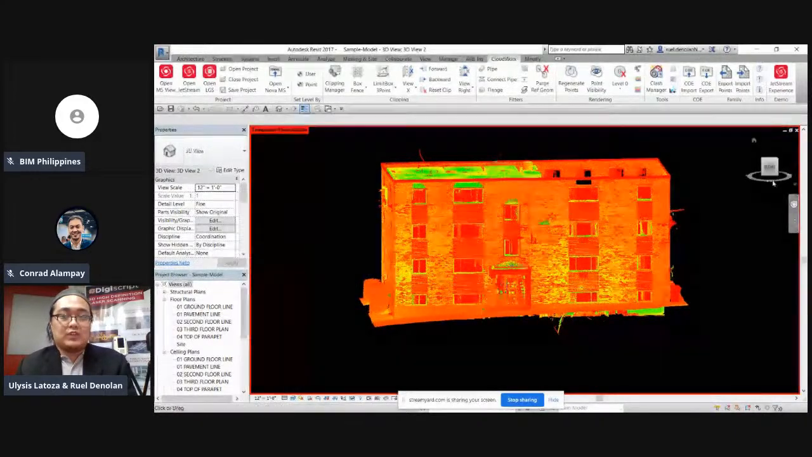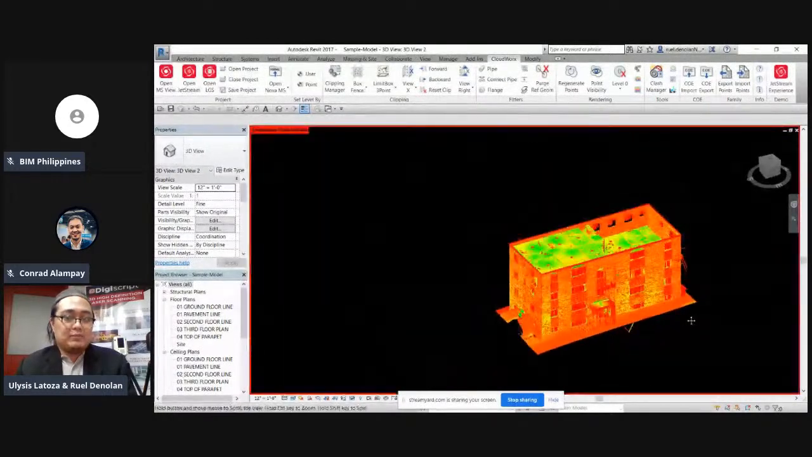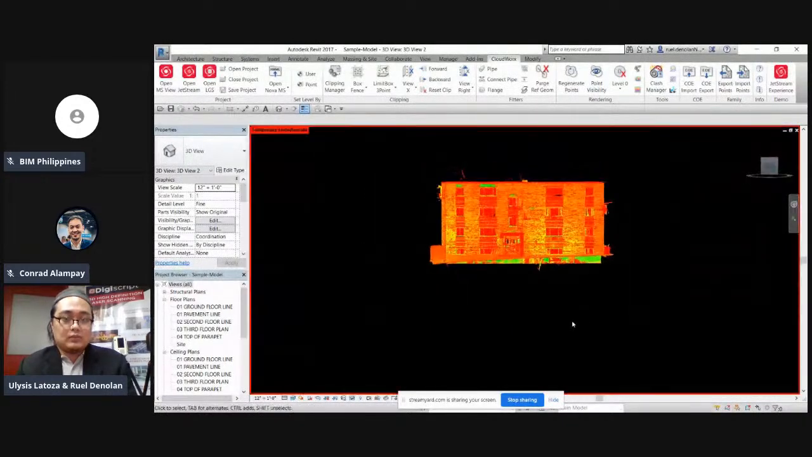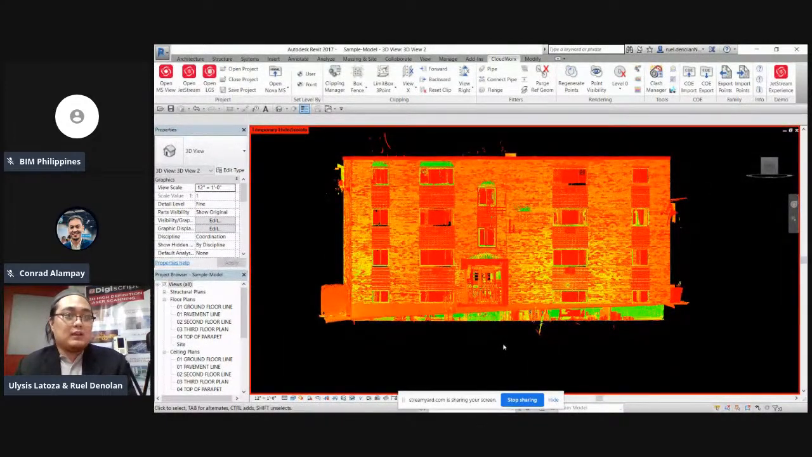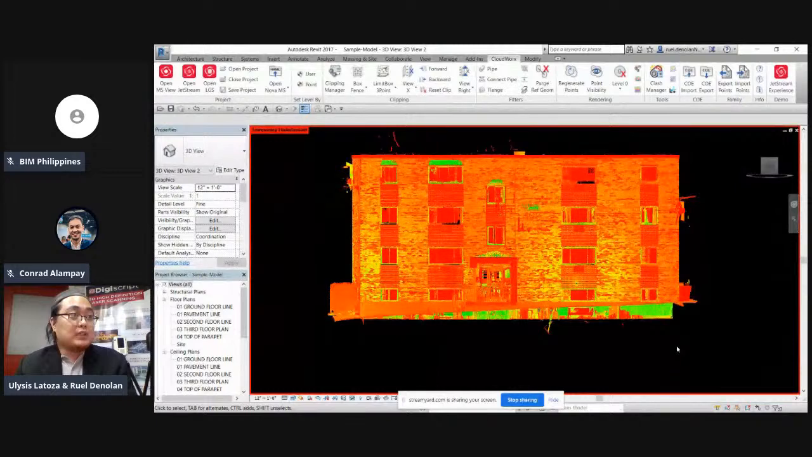If you want to investigate further, you can just use the orbit. These are very basic options. Then you can use this. For example, if we want to know the elevation, we can see that the ground floor is somewhat sunken; it's like a lower ground. Basic information like this that we gather from scanning is very important for us to know.